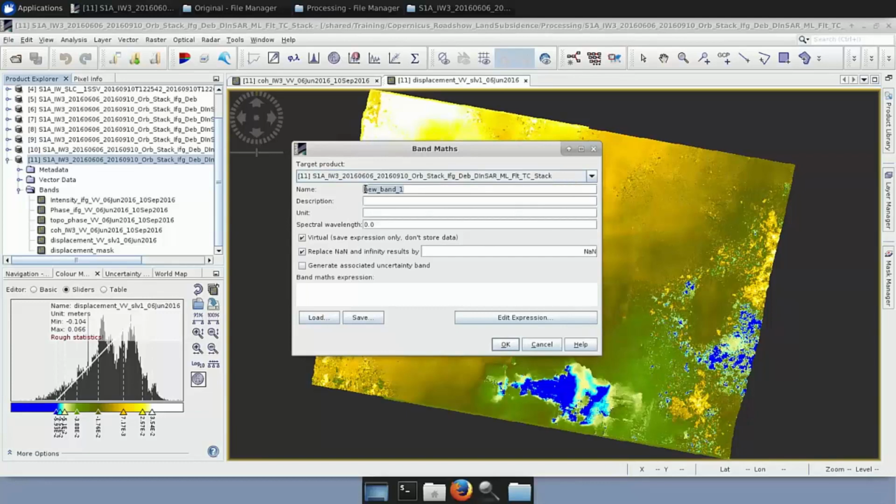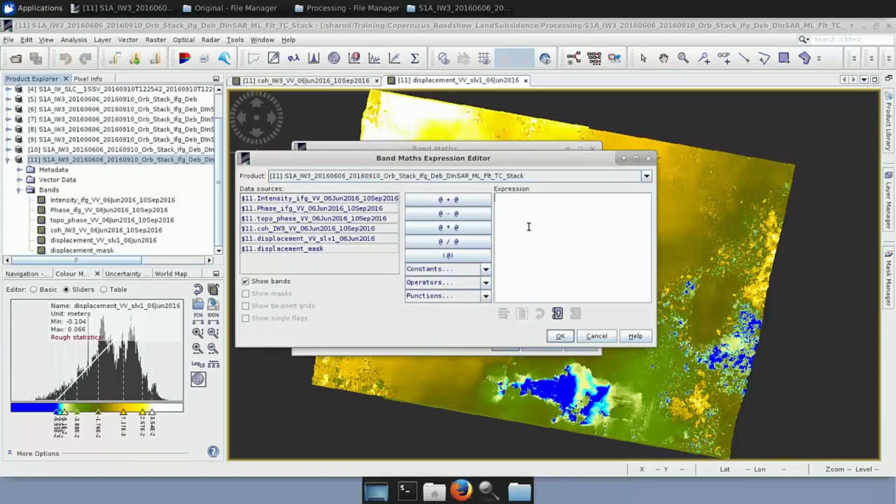We name it as we wish. In this case, I name it displacement mask. We go to edit expression and here we need to set the following. So if you remember, when we were in the coherence, we had very low values that were corresponding to less than 0.4 coherence. What we're doing now is the following. We go and we write the following expression.